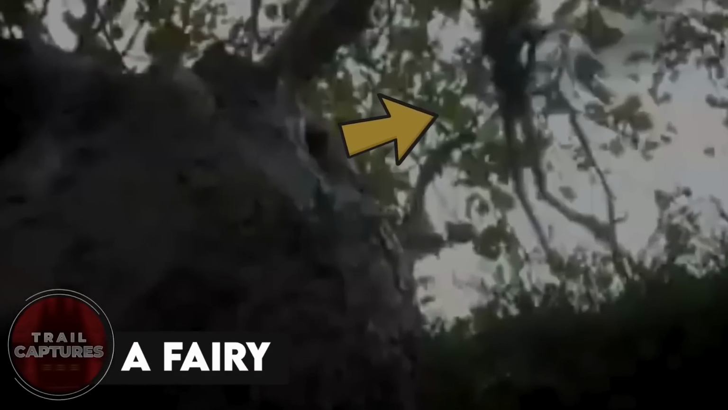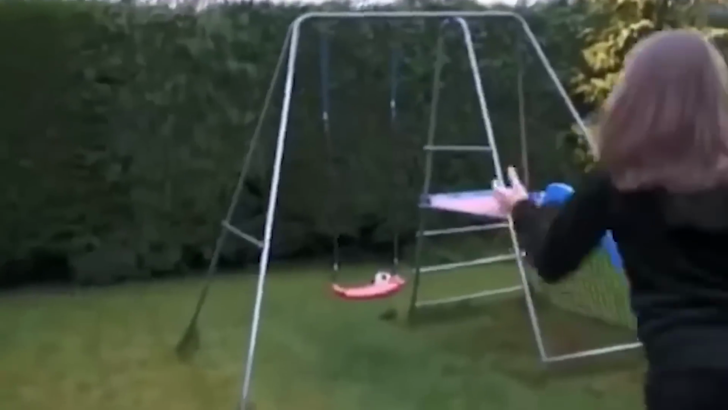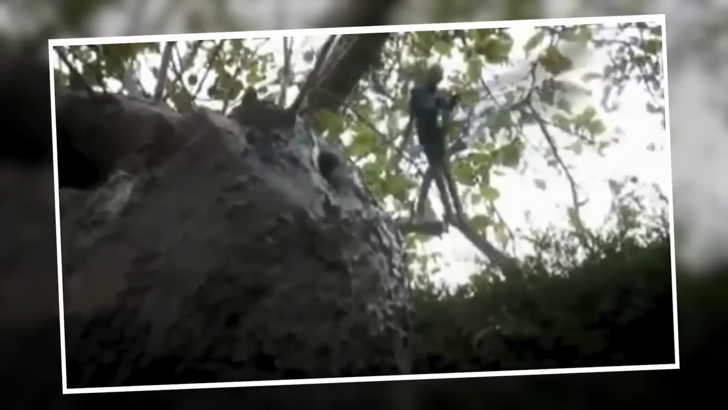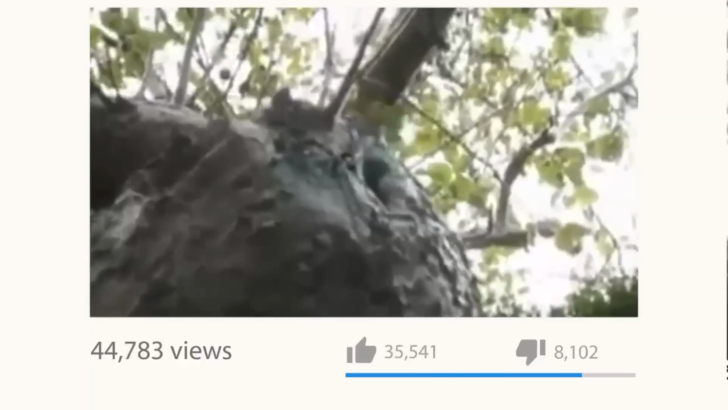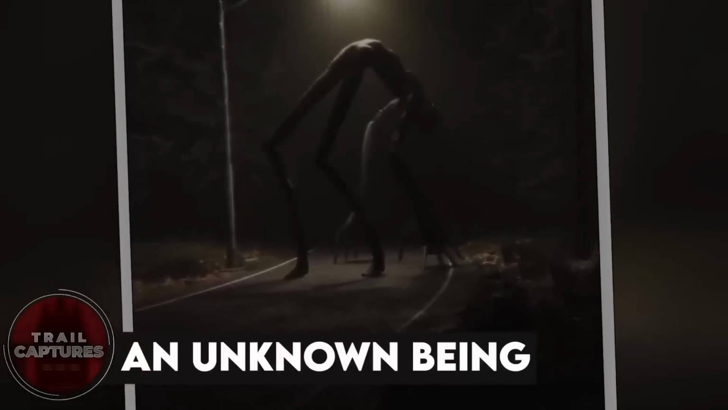A fairy. Some kids were playing in a playground when they noticed something unusual near a tree. Intrigued, they approached it to investigate, and this is what they discovered. At first, it resembled a firefly, or perhaps a dragonfly, but after a few moments, it became apparent that it had arms and legs. The creature seemed to possess 4 limbs, 2 arms, and 2 legs. When the video circulated on the internet, many people claimed it was a fairy, while others dismissed it as a hoax.